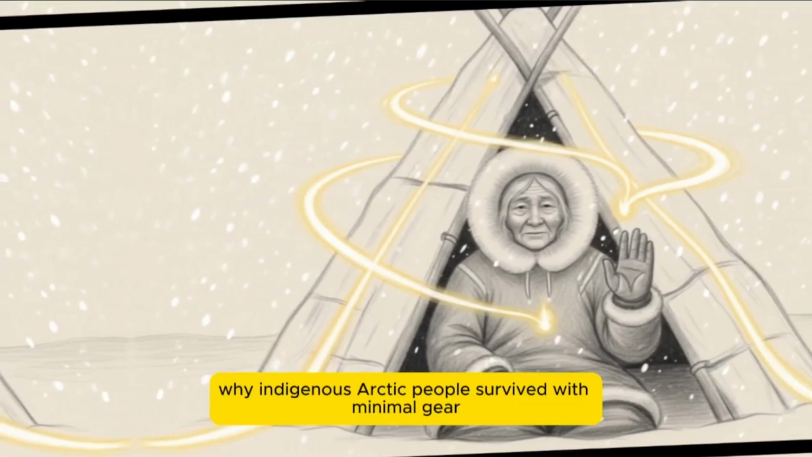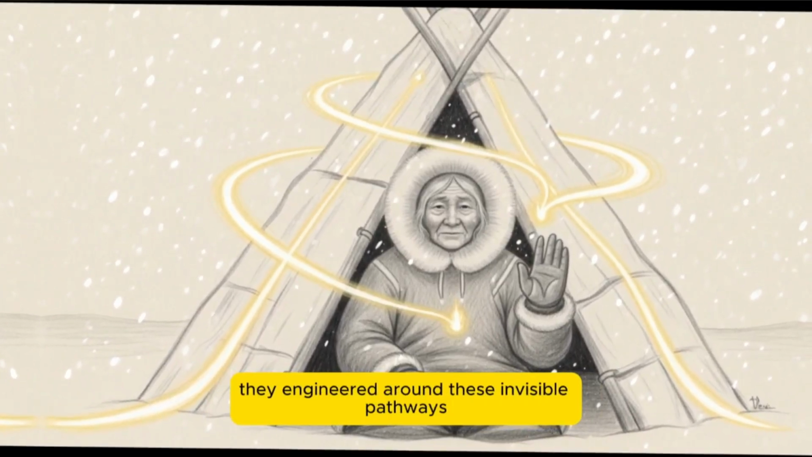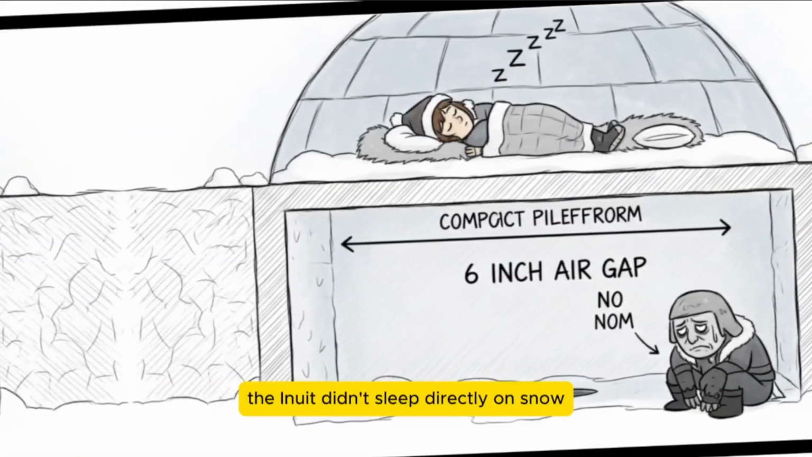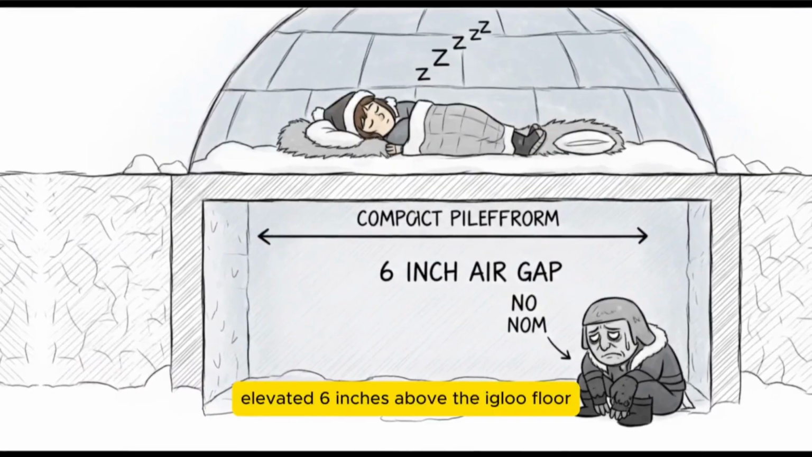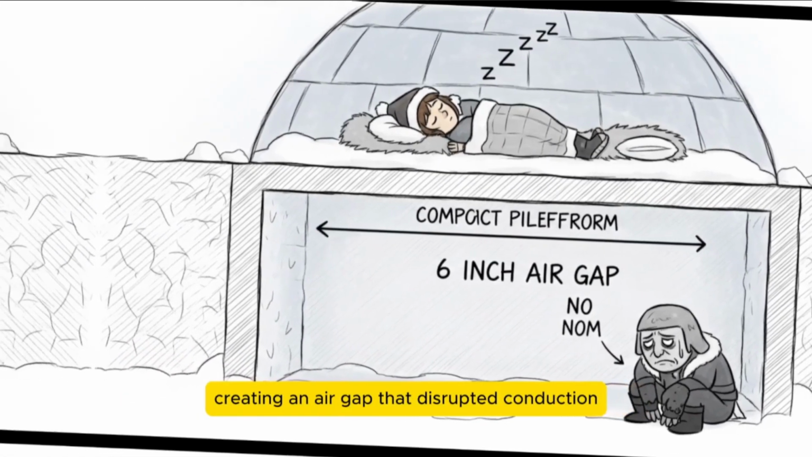tomorrow. Why indigenous Arctic peoples survived with minimal gear? They engineered around these invisible pathways rather than fighting physics. The Inuit didn't sleep directly on snow. They carved sleeping platforms, elevated 6 inches above the igloo floor, creating an air gap that disrupted conduction.